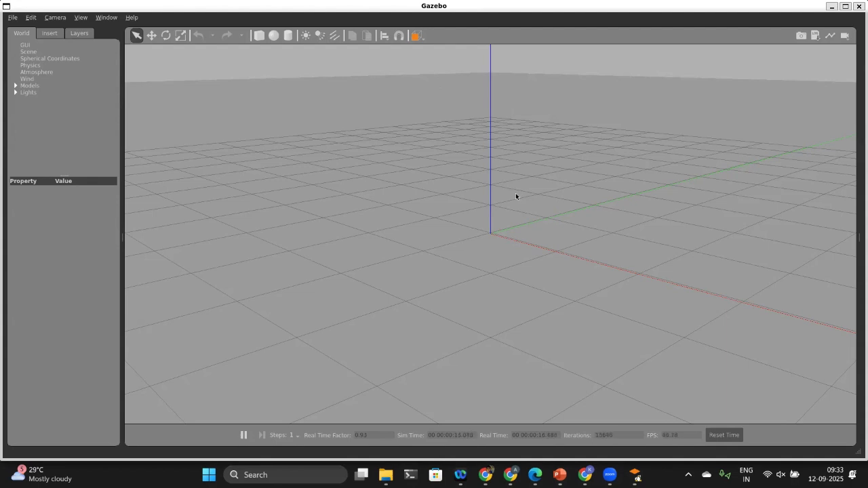So here is our Gazebo user interface. If you want to install Gazebo, you can install it on Linux. But if you have a Windows system, Windows OS, then you can use WSL, the Windows Subsystem for Linux. You can use that and then install Gazebo. So this is the user interface.